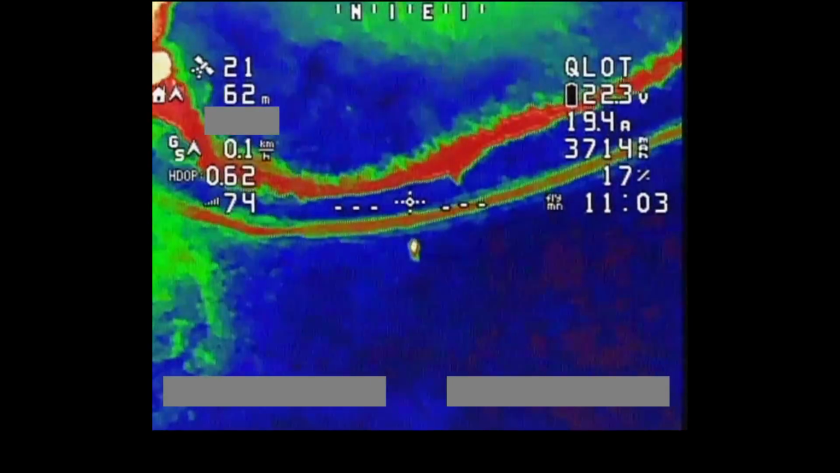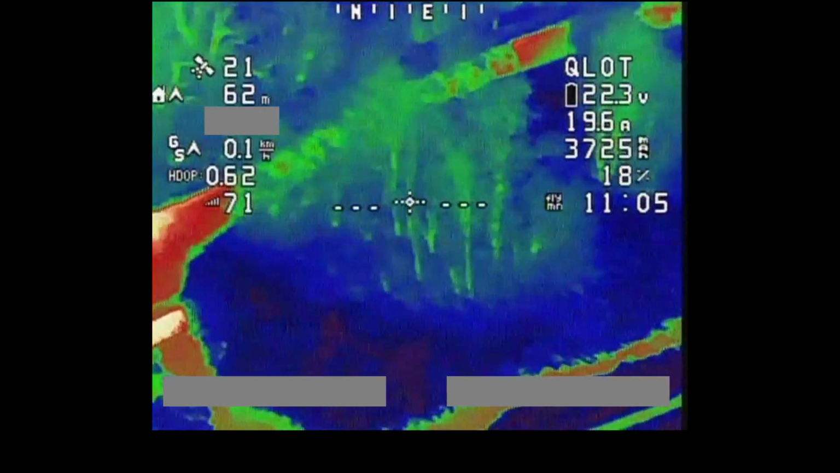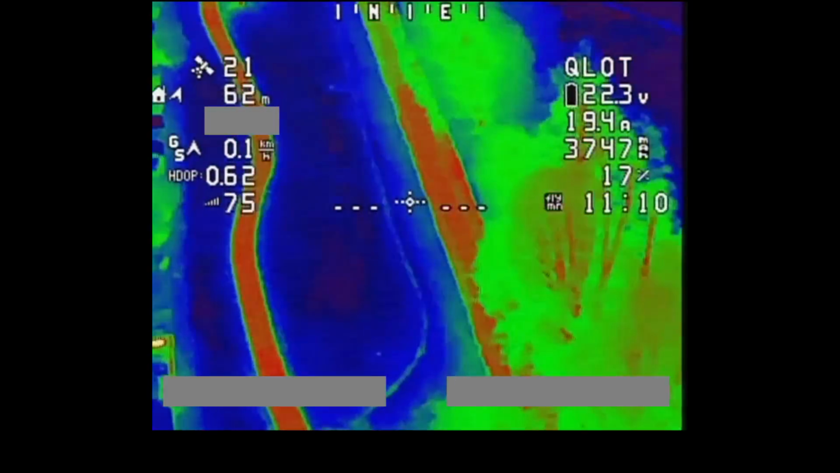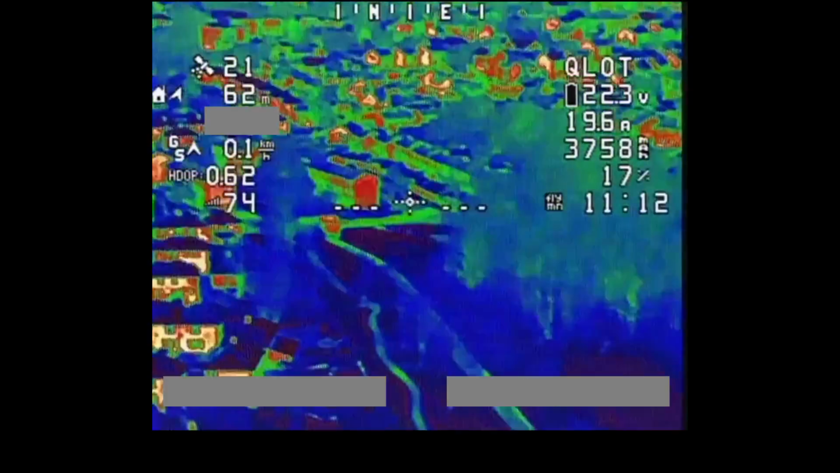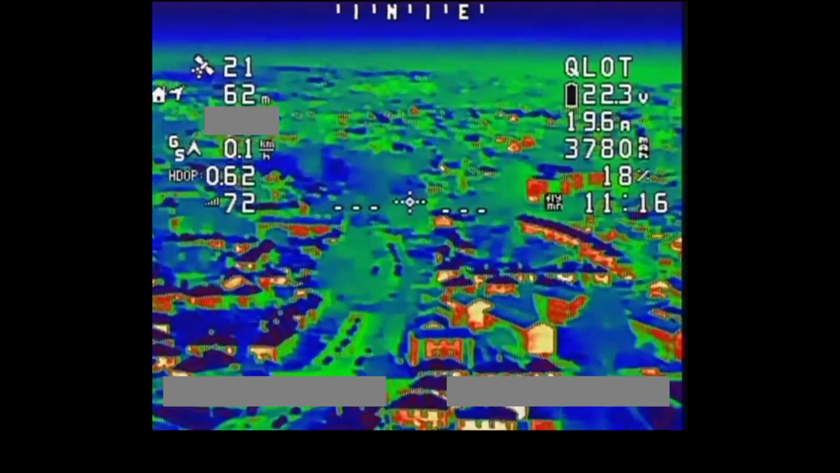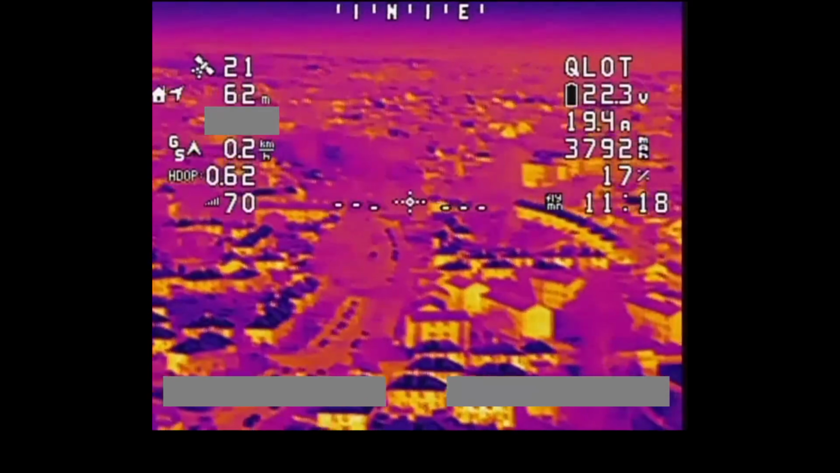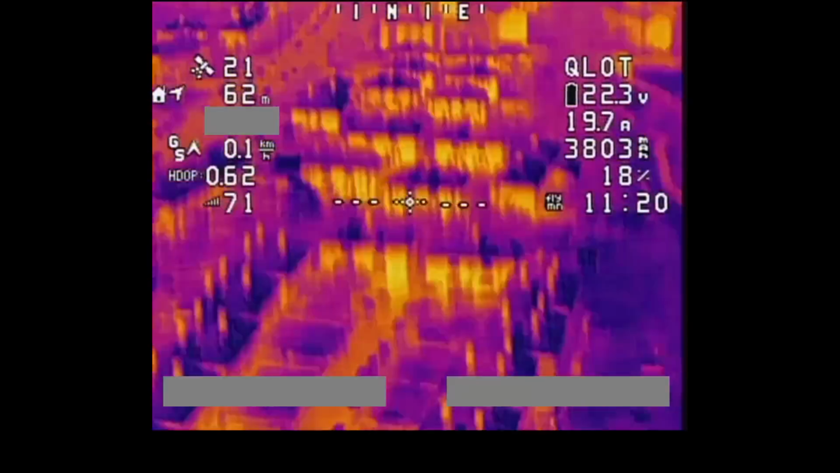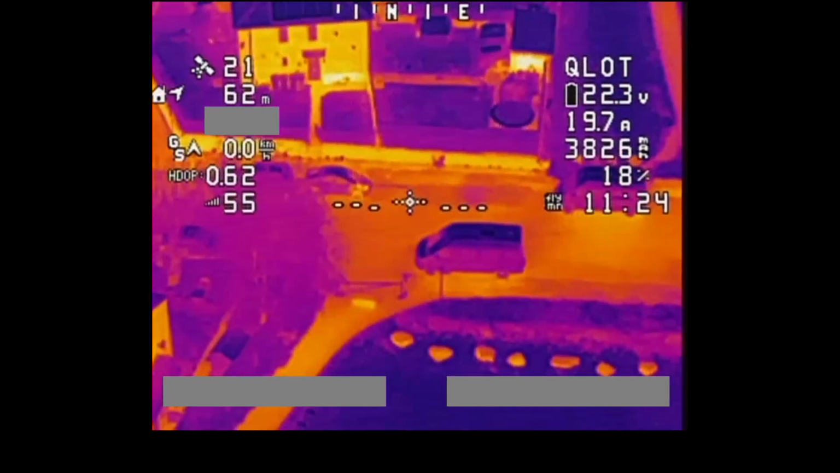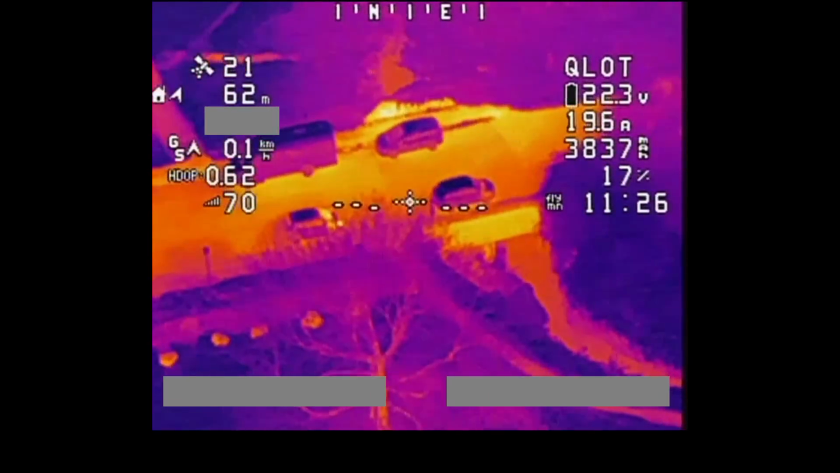Another one of the colour modes. Very cool. Not a massive fan of this particular colour palette. I just don't think it's the most appealing colour palette, but there's that one. Another one of these purple and yellow ones. I do think these purple yellow ones are my favourite.